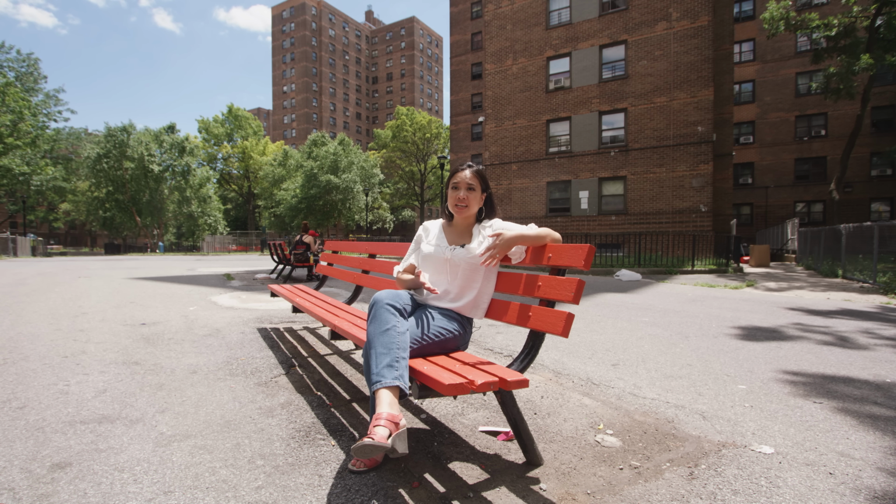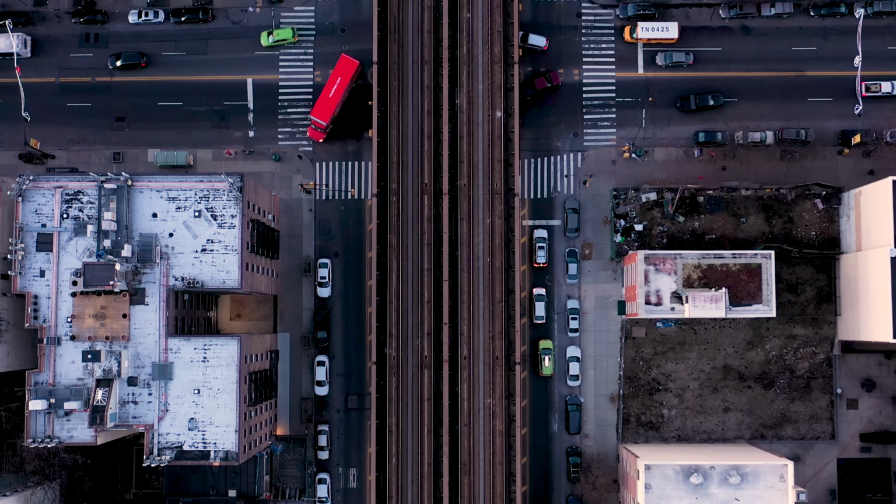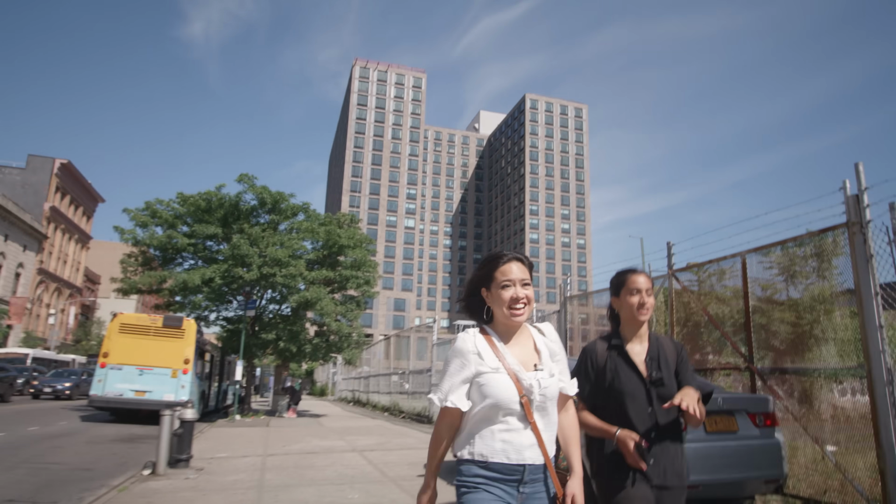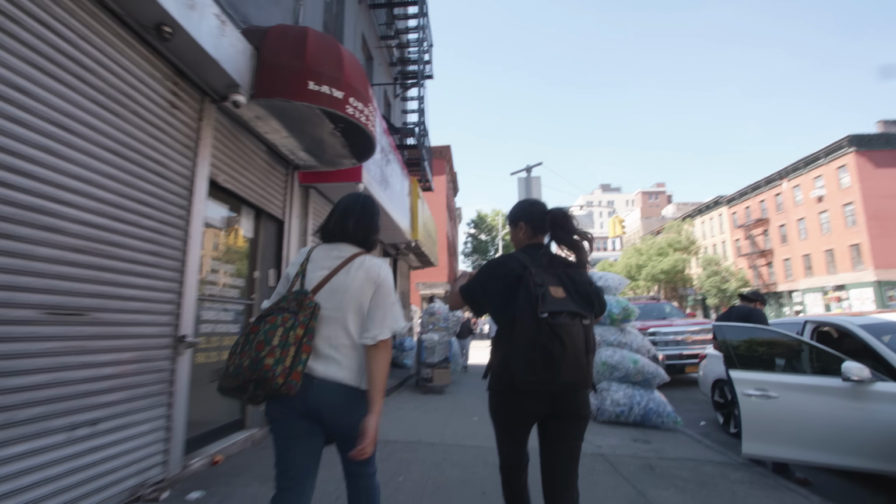Some spots in the city are actually hotter than others. Where we are in East Harlem is one of them. Yeah, so we're coming up on a really hot corner of East Harlem. This is one of the areas where you find really, really high temperatures on a very hot day. Sonal Jessel took us on a tour of some of the hottest parts of the neighborhood.